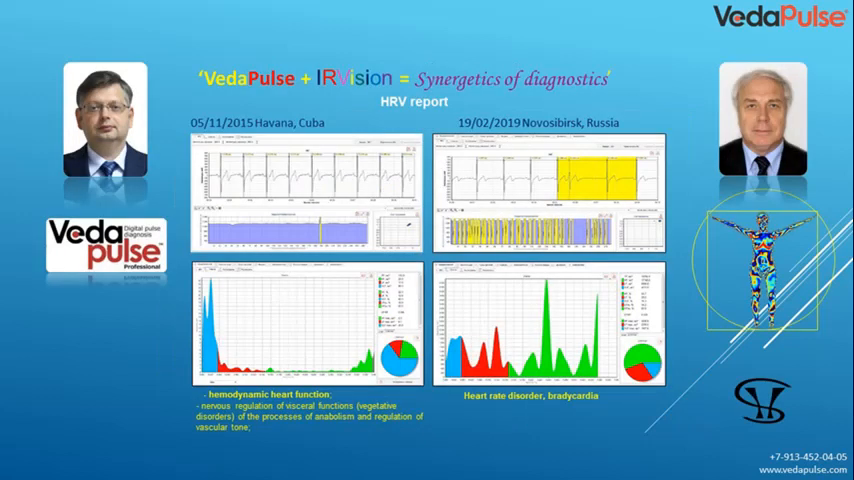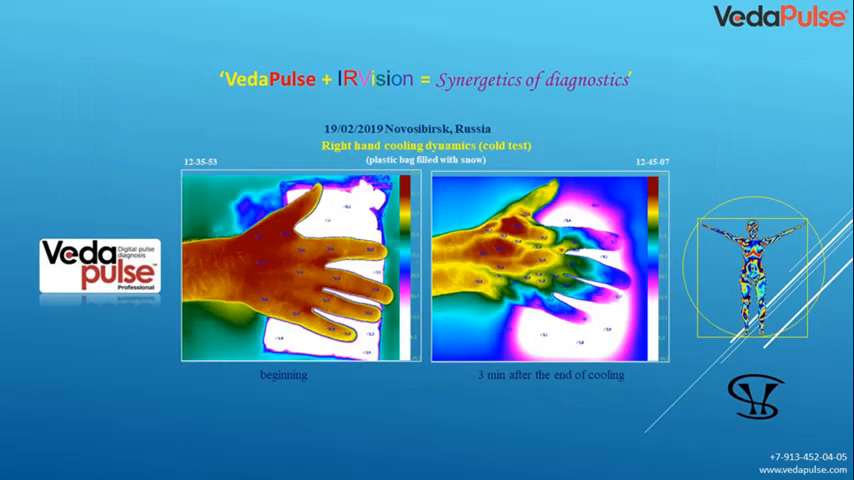Finally, we come to the topic called thermography for wellness professionals. Dr. Ruric offered me to collaborate and use thermal imaging to correlate with research in the field of heart rate variability. Here's an examination of a patient who was in Cuba. I shot him in 2015, but in 2019 he arrived, and we saw that he had very serious problems with his heart rhythm.